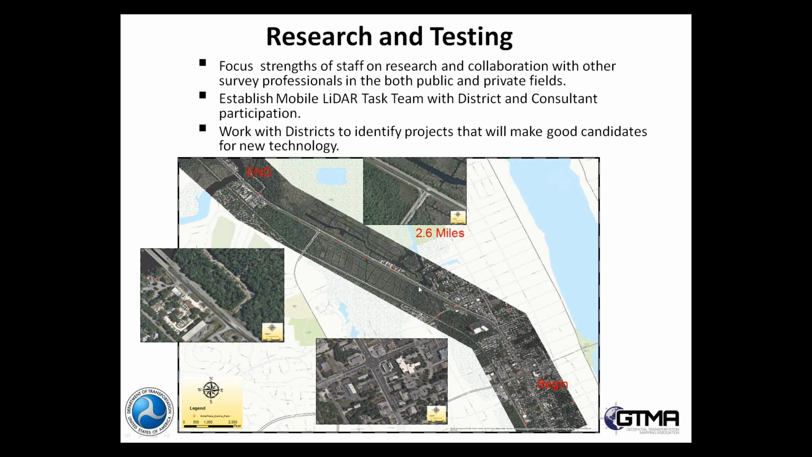You could almost do this with a static scanner, but one of the things that made it suitable for testing the mobile LiDAR was the fact that you have several lanes in here. And if you remember that project that Paul brought up, when you start getting multi-lanes and divided highways, it really becomes much more cost-effective to drive it than to do it just about any other way. The other nice thing about this project is it had some areas in urban, plus some areas in the rural aspect, so we could see how things play.